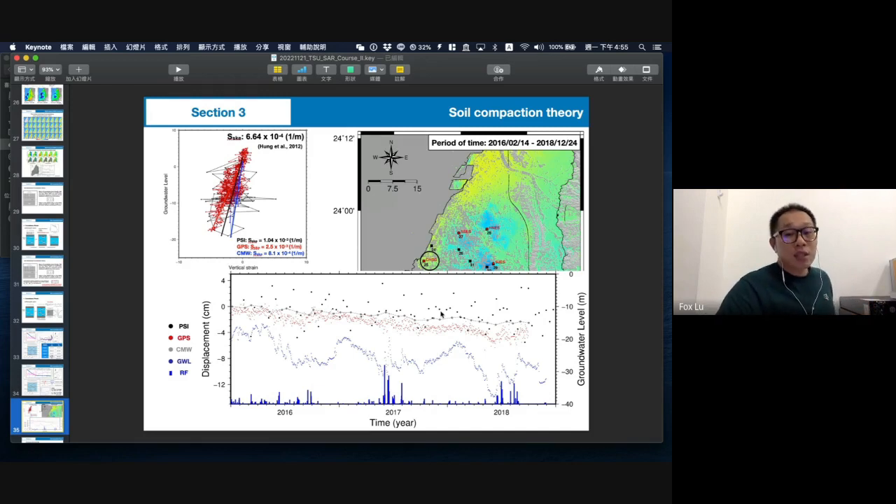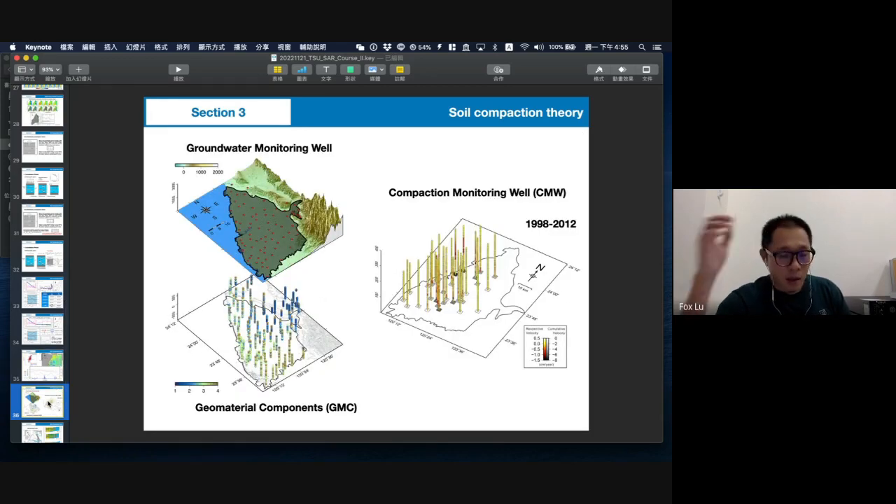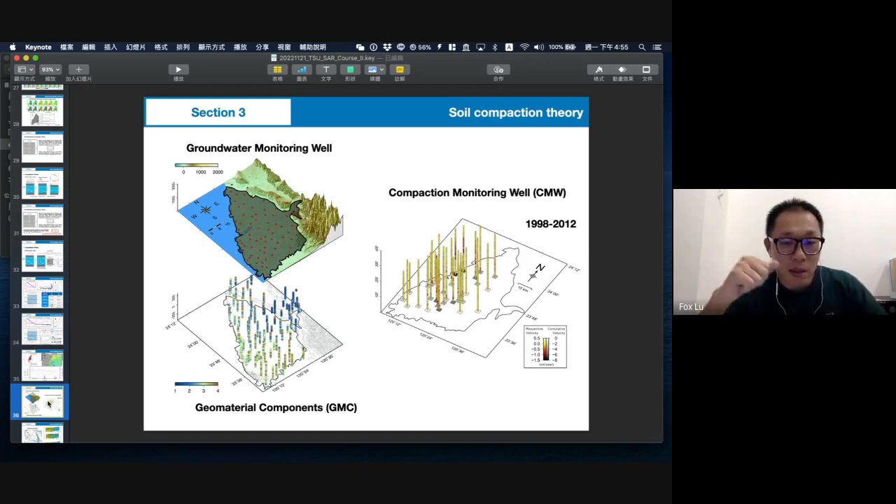So we will try to use this idea to estimate the elastic parameter. Previously we could invert the inelastic parameter. Right now we can estimate the elastic parameter, and both of these hydraulic parameters will help us to monitor our land subsidence. Of course, this includes other data, such as geomaterial components, and groundwater monitoring wells and groundwater level.